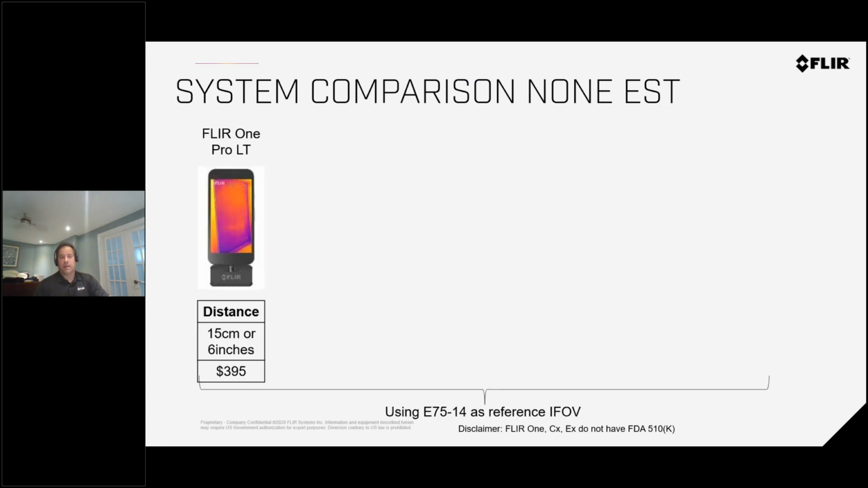The most common system that we get asked about a lot because of price point is our FLIR One. This is a phone adapter right here that connects to various models of phones out there. People say, why can't I measure temperature? It can measure temperature, but not as accurately, not as precisely, and you have to be 6 inches away, 15 centimeters away from the face of the person to get as close to the resolution of the E75. You're way under the 2 meter recommended distance. You're exposing yourself to the virus and you're contaminating your device and the adapter as well. So you're not saving, you're actually endangering yourself in that case. These systems are not FDA approved.